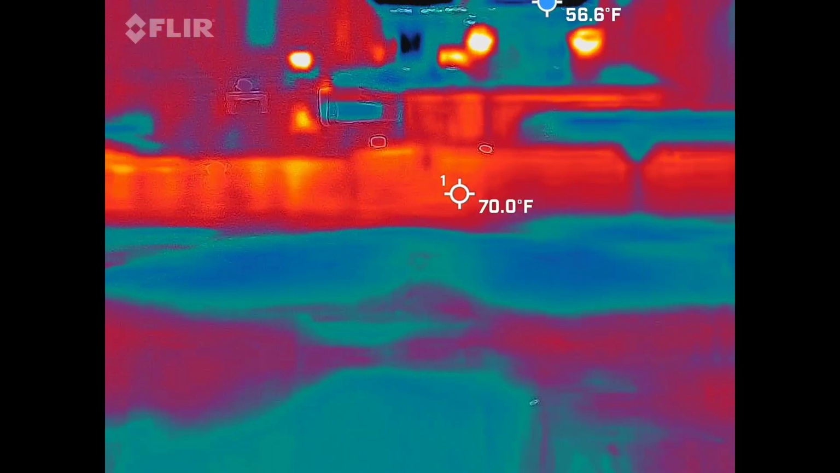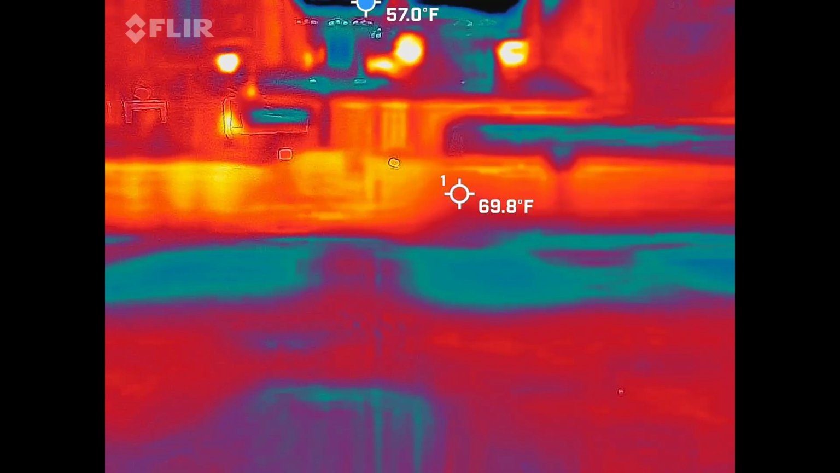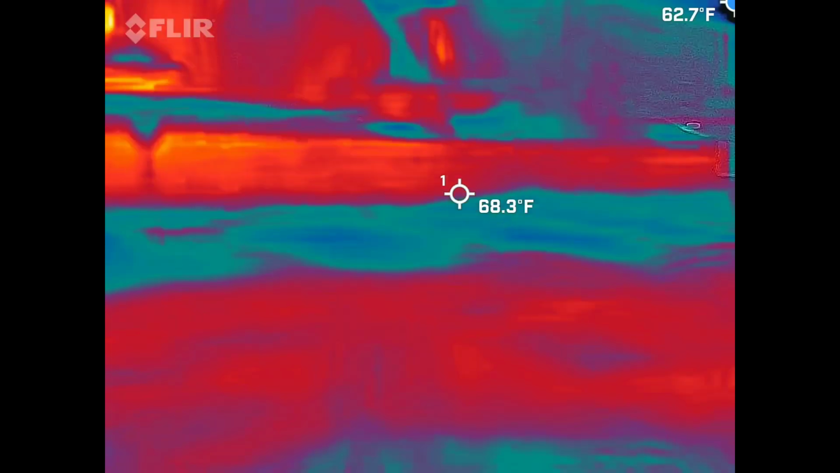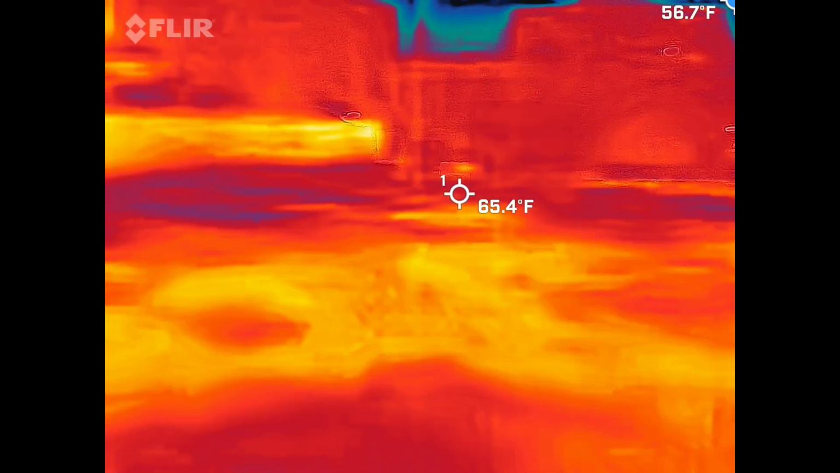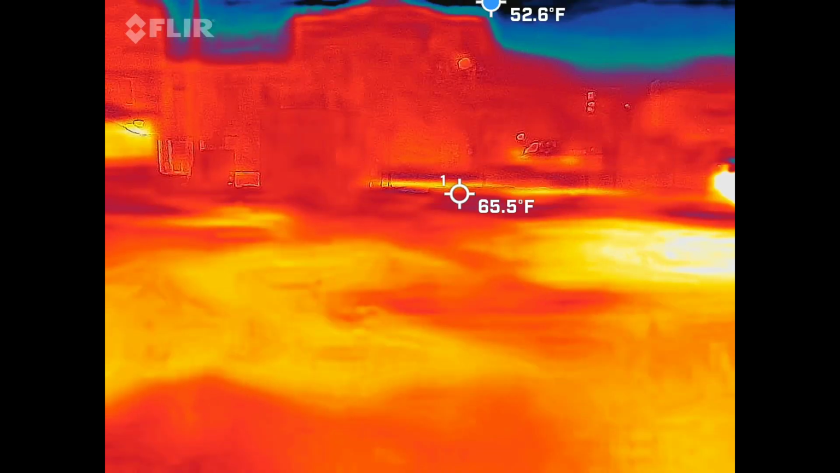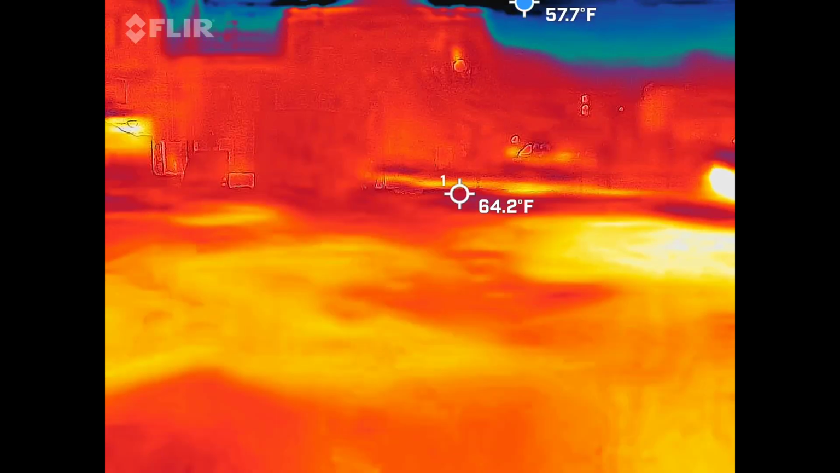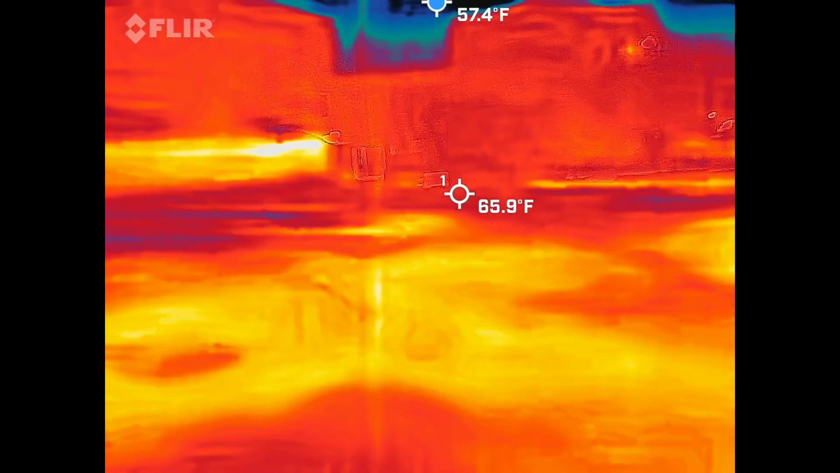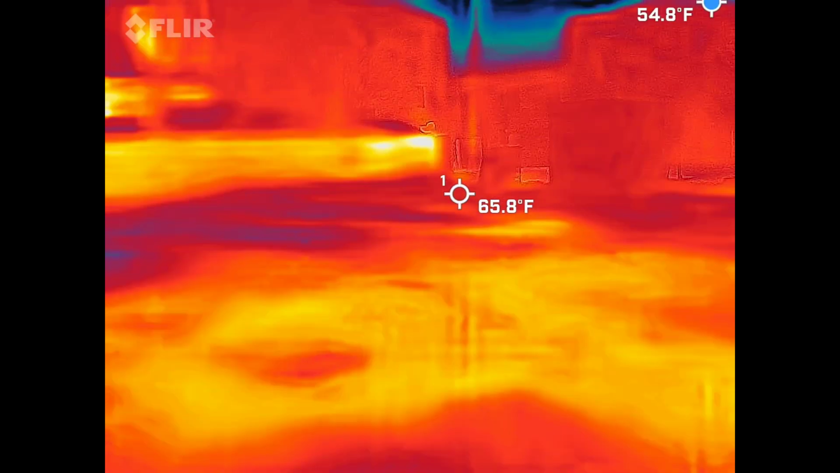Most of this stuff is blue though. Well, the ground is going to be consistent of different material, so that's why you got all the different colors on the ground. When I'm watching this part of the video, I'm normally watching the wall to see if a blue dot is going to come across the wall in some way. Okay. What do you got, Aiden? 65.1. Nice. Oh, 31.2 right there.